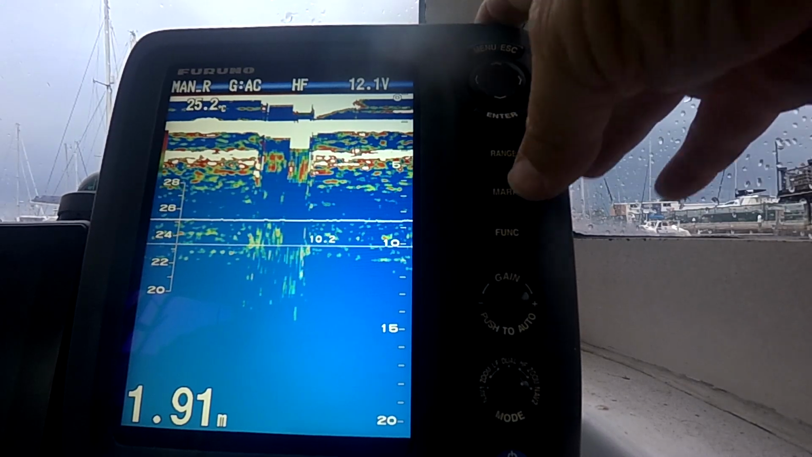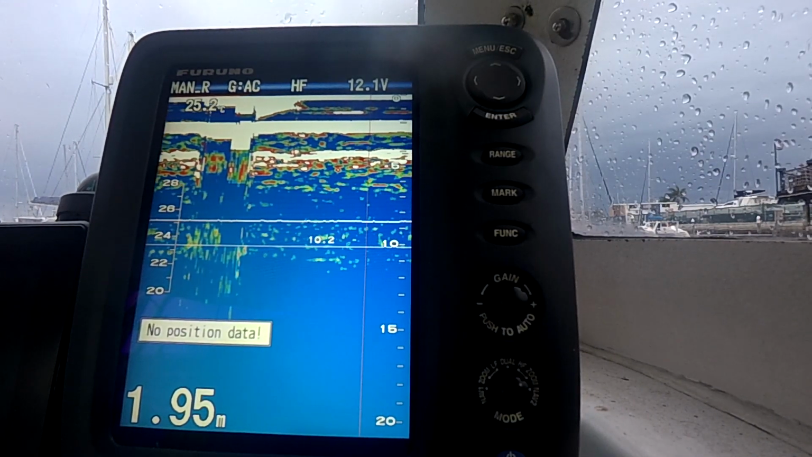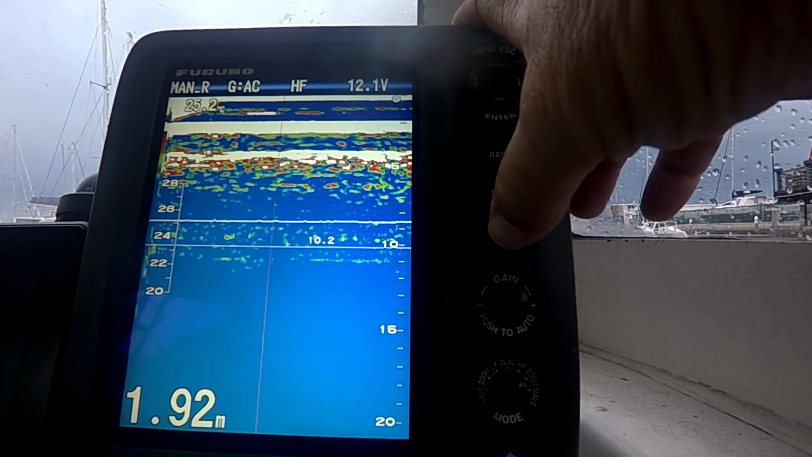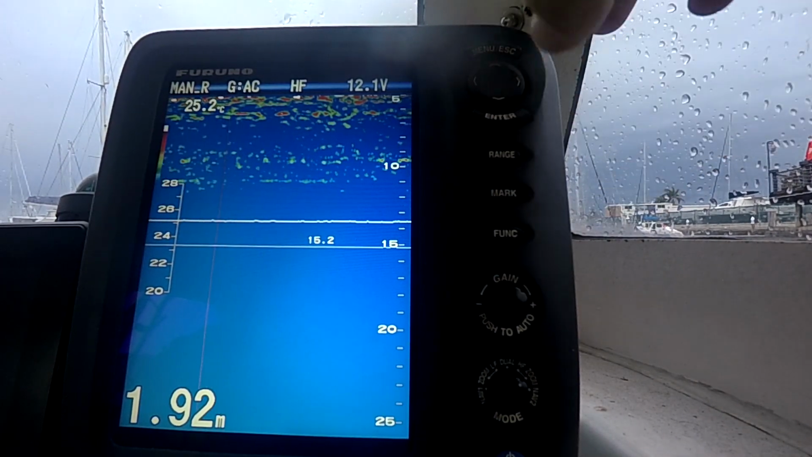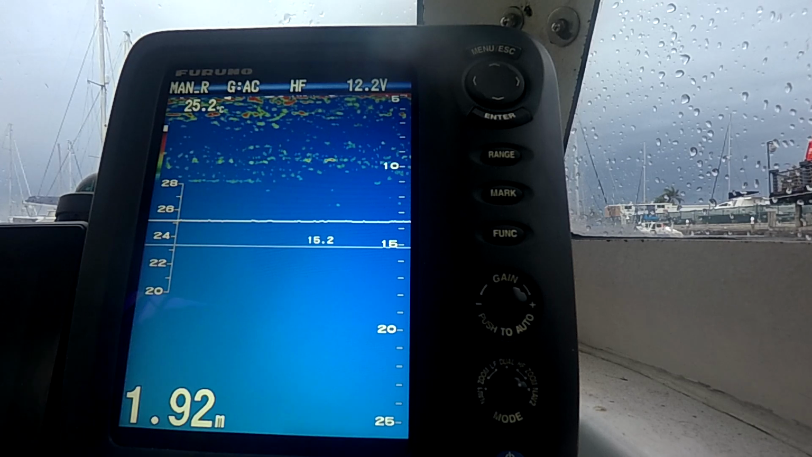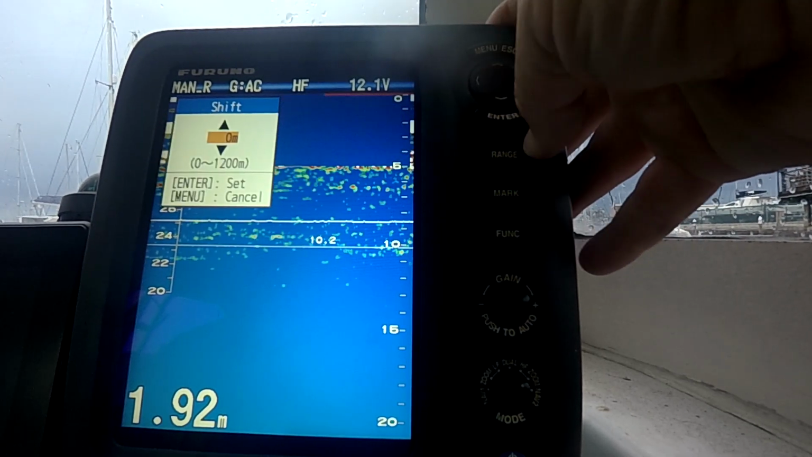Mark button, like we said, you could hit that if you were linked to a GPS and you get NMEA data. So function, this is the function key, so this is where we're shifting. So I'm shifted 5 now, so I'm range 20 and I've pulled it down 5, so there you go, I'm 5 to 25. So that's how if you set your function key up as shift. So hit enter.